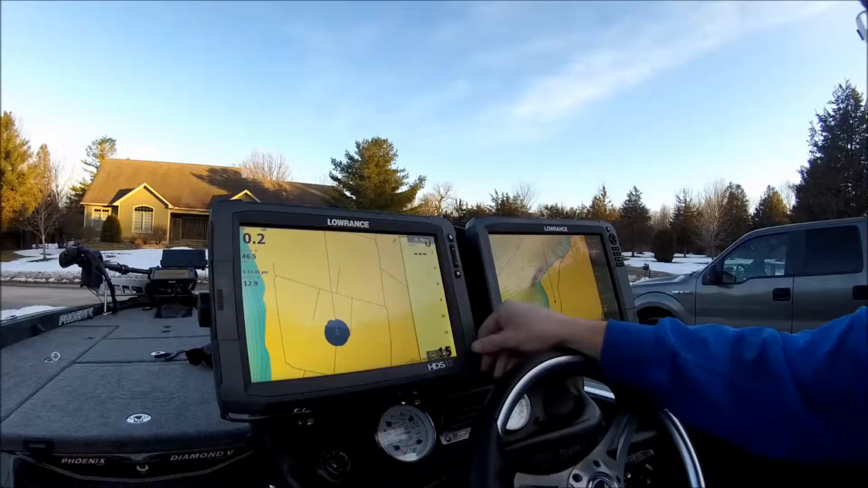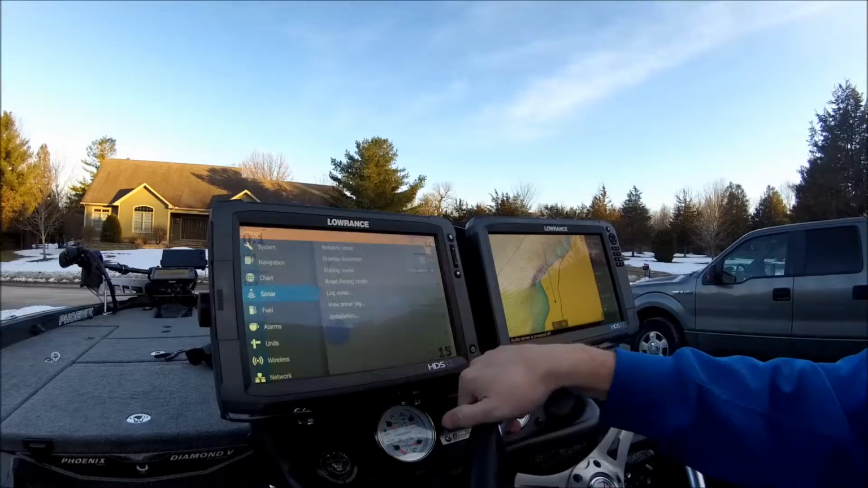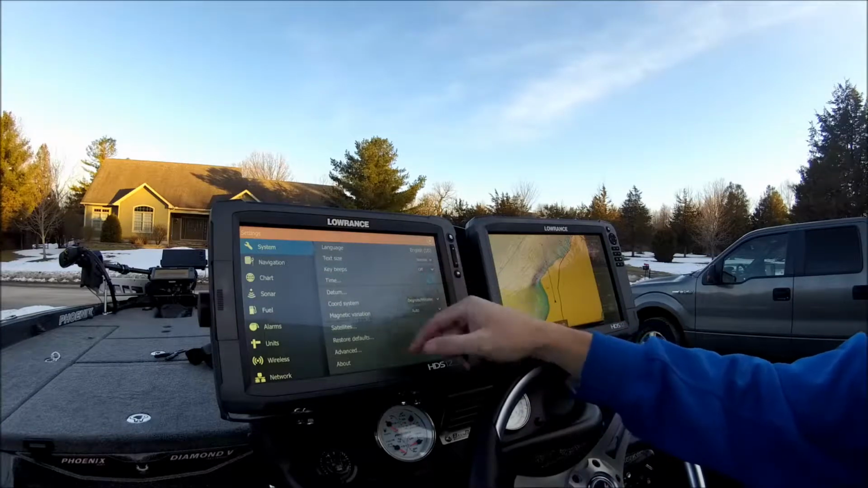Okay. Now I'm going to talk about my settings for my system settings, chart, sonar, and my network settings. Key beeps I always turn off. I don't like listening to the key beeps.